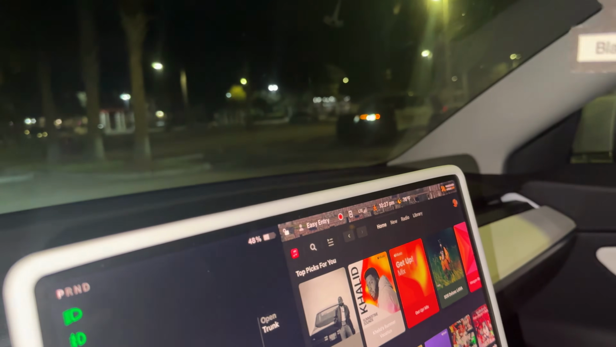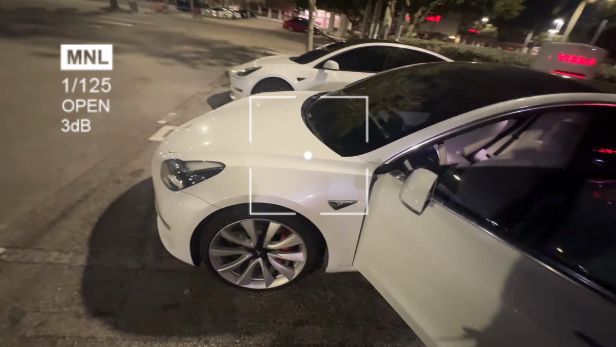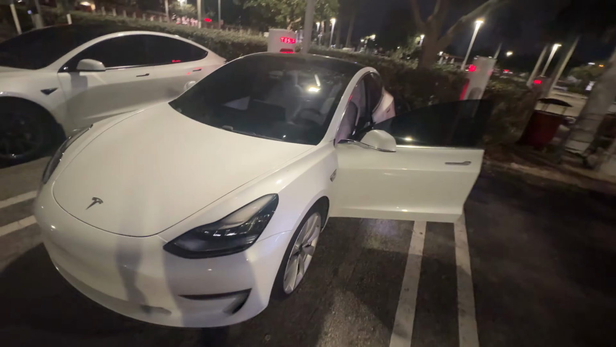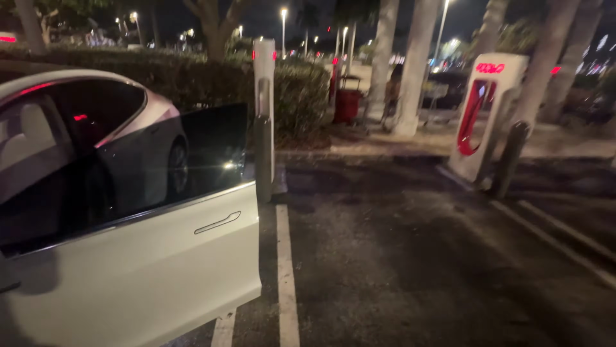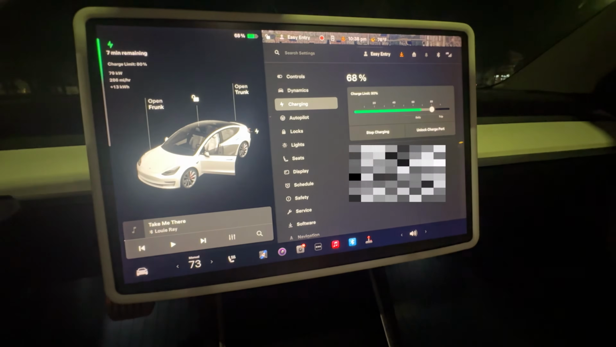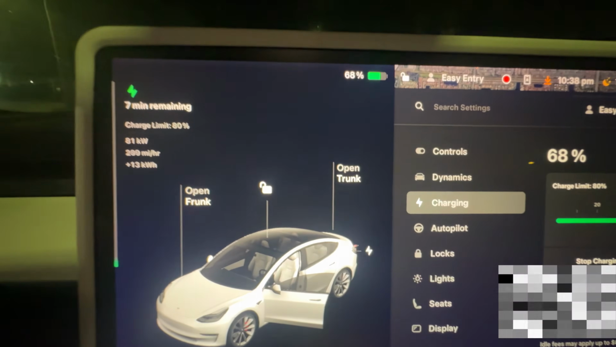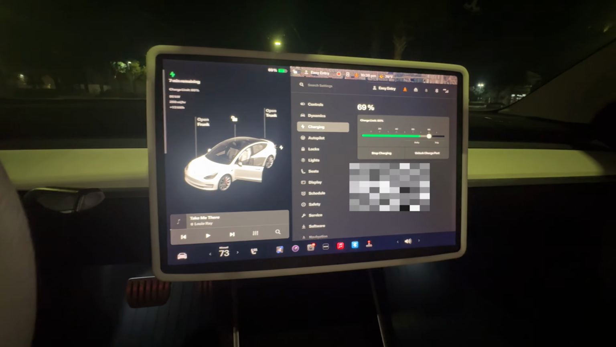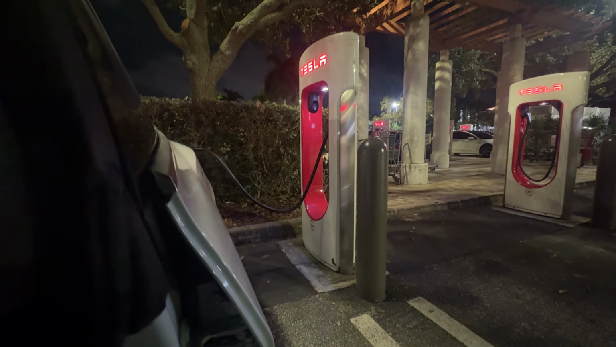Alright guys, we are parked. The cops are out tonight. Alright, here we go. I'm gonna give y'all a little update, man. We is still charging the Tesla right now. I'll show you guys what percent we at. So right now we are at 68% and we only got 7 minutes remaining until we hit 80. As soon as this thing hits 80%, we are out of here. And I'll get back to you guys when we hit 80%.